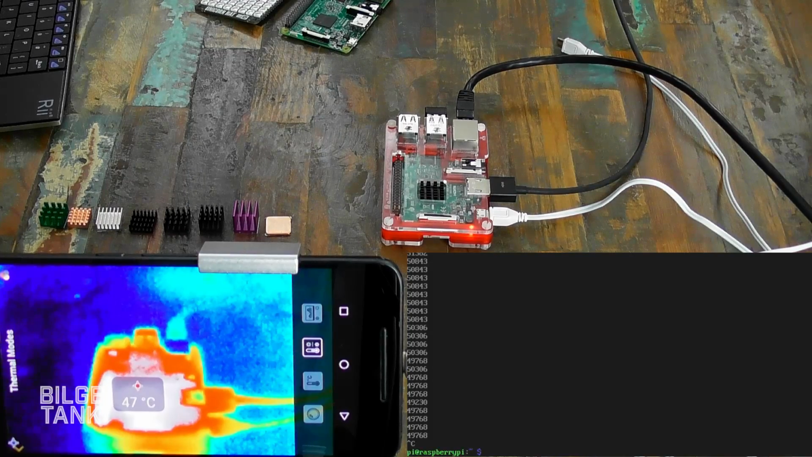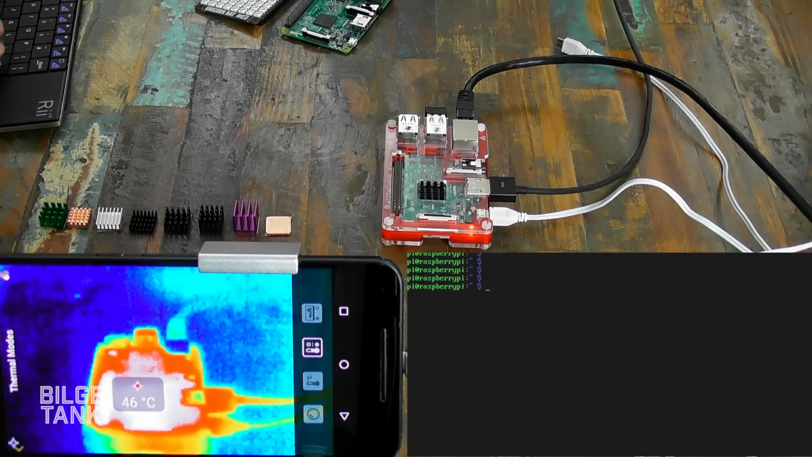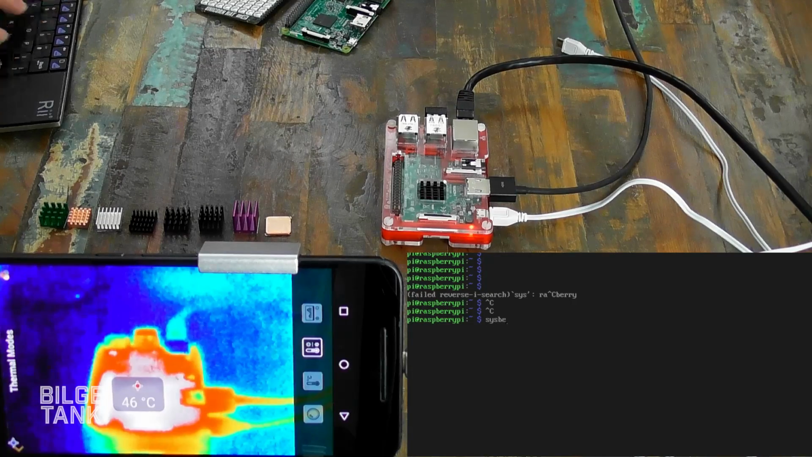What I can do, if we stay on our screen, is go to another shell. How'd you do that, John? Control-Alt-Number. Unfortunately, I can't see because of your wacky zooms, so I can't actually see the login. But let's, oh, there you go. Oh no, I won't have it in my bash history, will I?